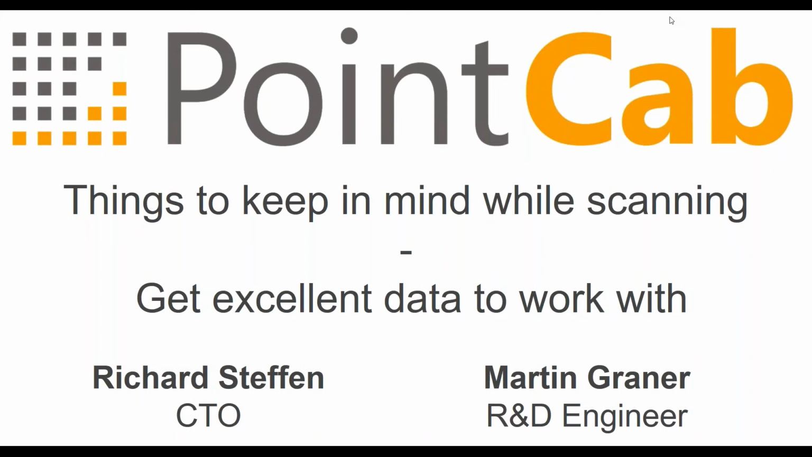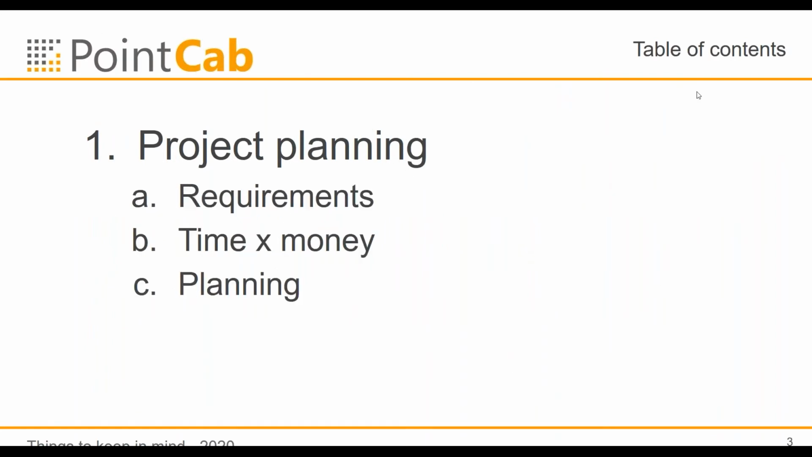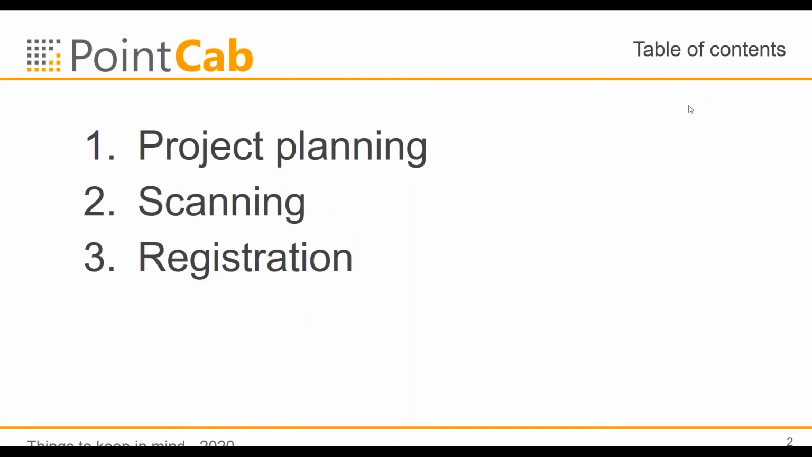And as the title already says, we are going to give you some tips and tricks on the theoretic basis to get very good scan data. Then let's dive right into our table of contents. We are today only going to speak about terrestrial scanning, and not about mobile mapping scanning.